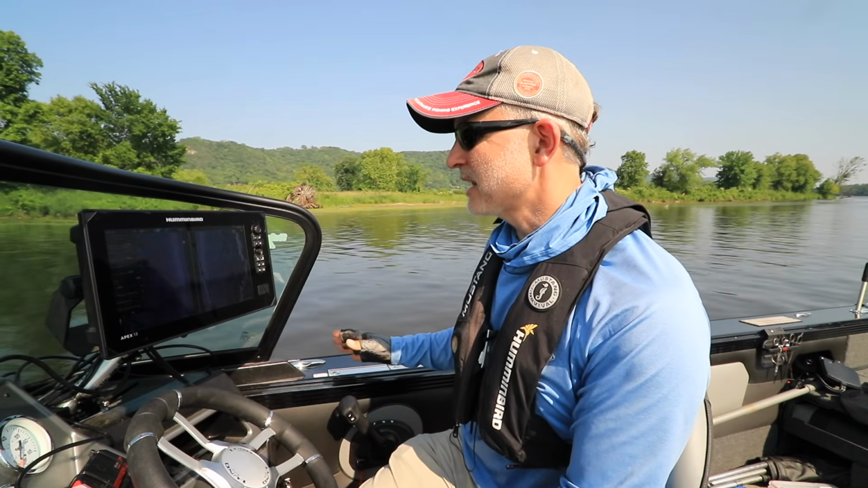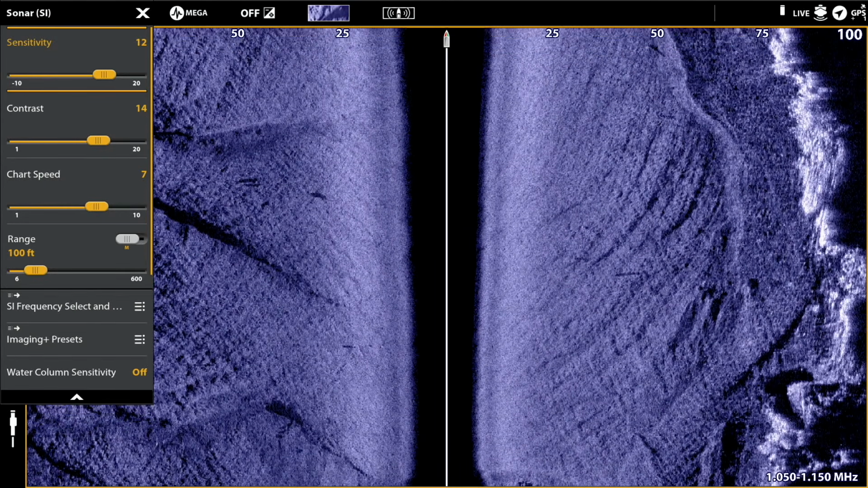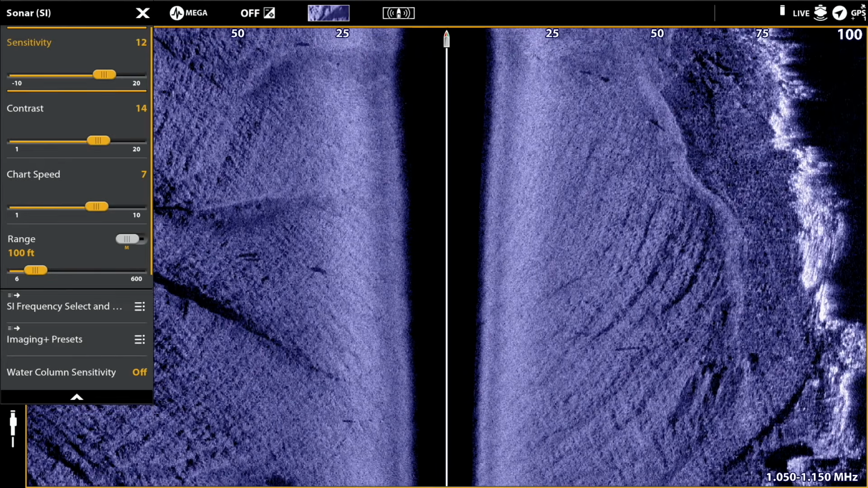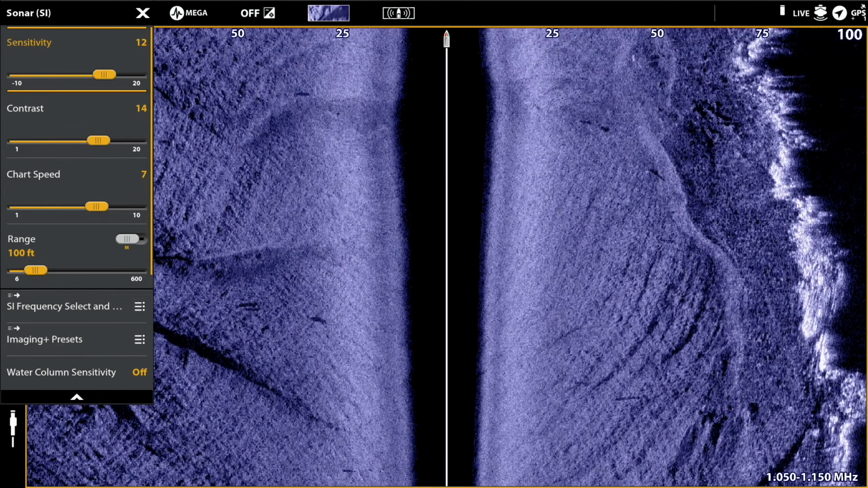Just so you know what I have my settings at, I have a side imaging range of 100 feet. My initial side imaging sensitivity here is 12, and I have a contrast value of 14. That's providing me with an image that extends all the way to the edges of my side imaging range with plenty of detail throughout.